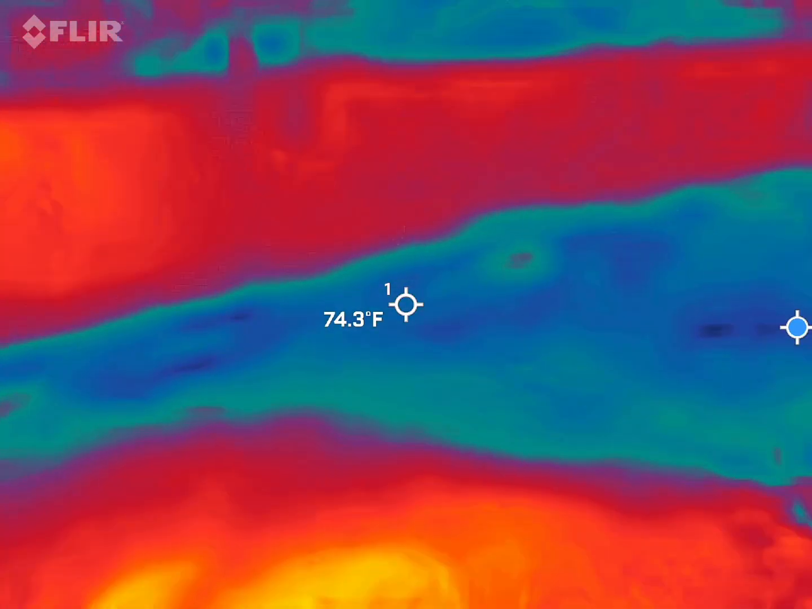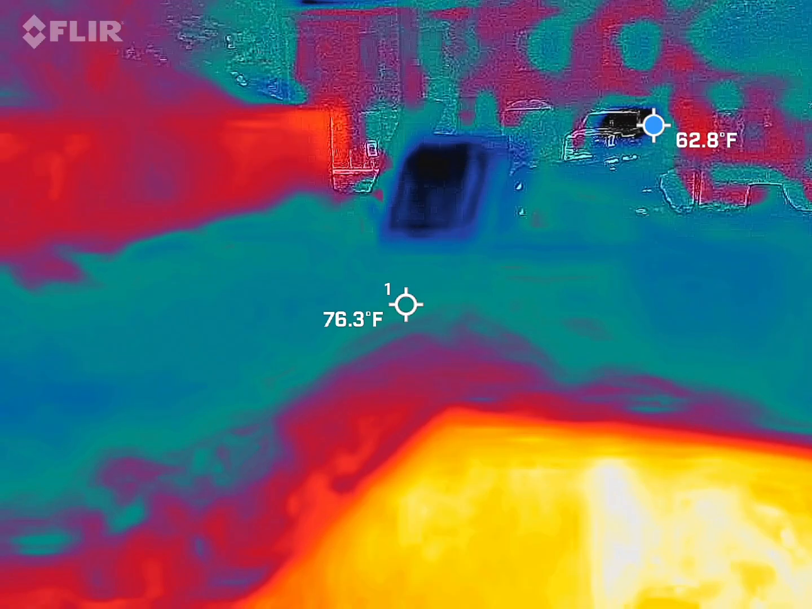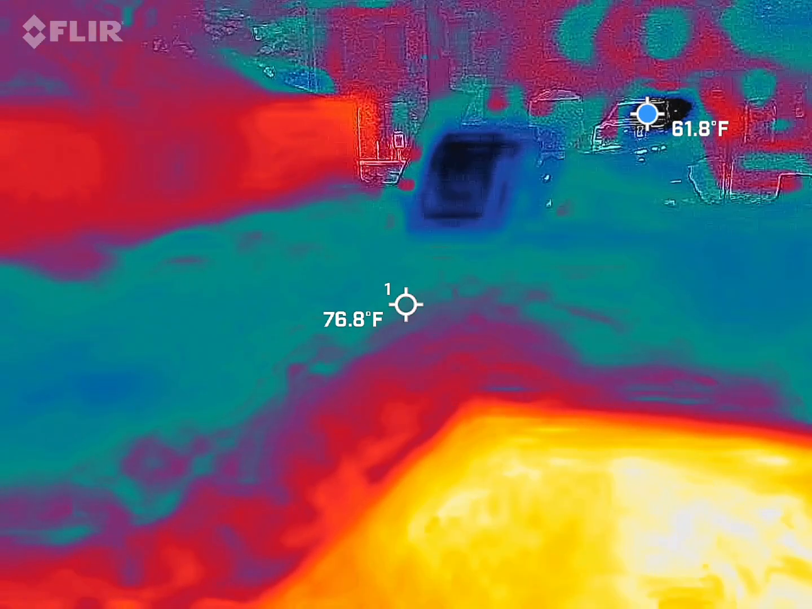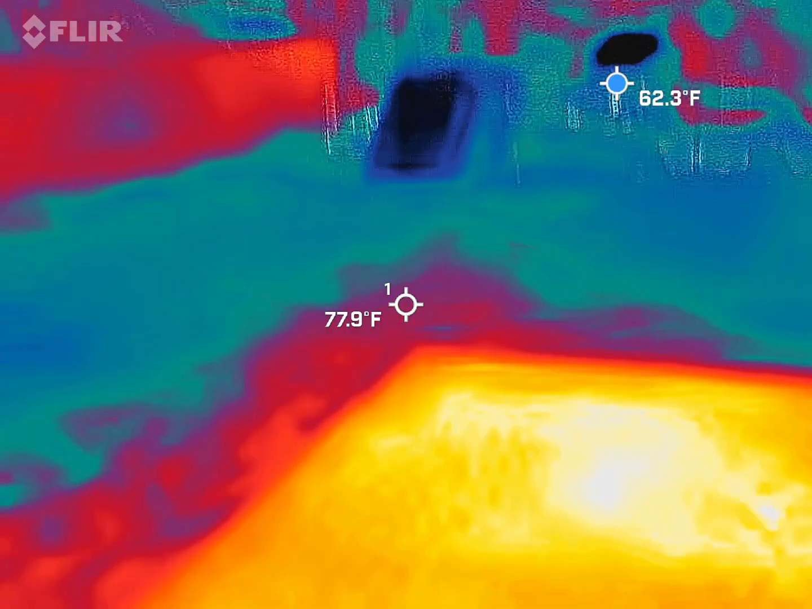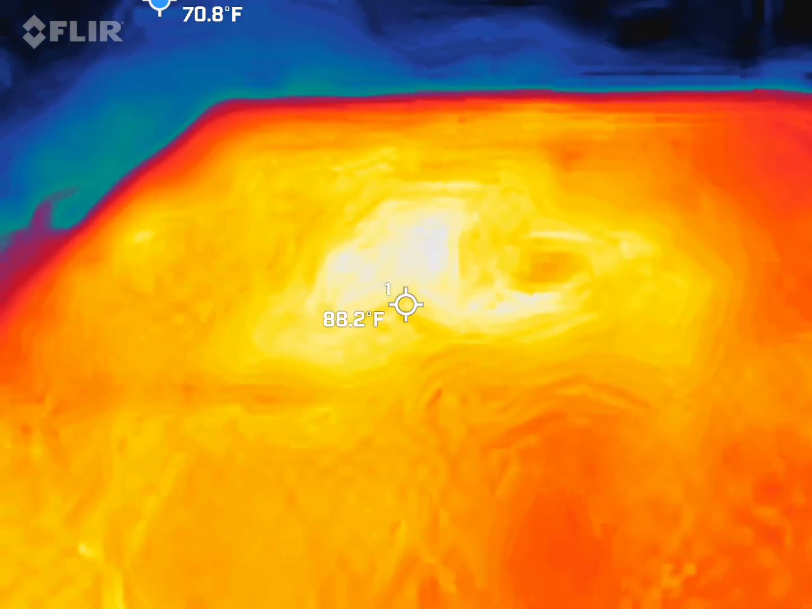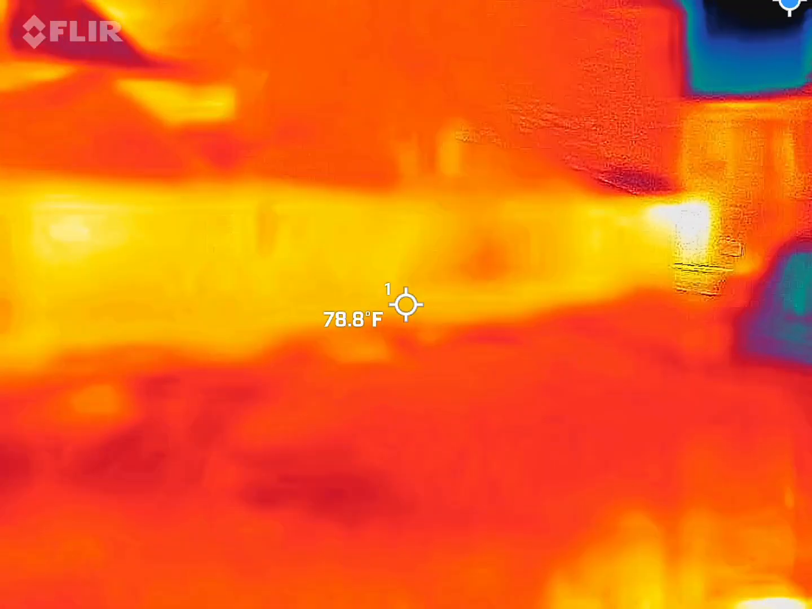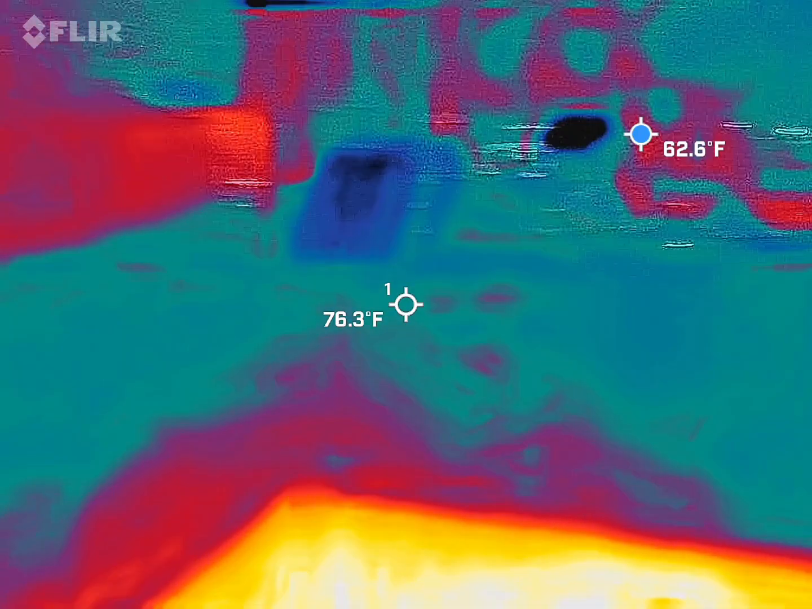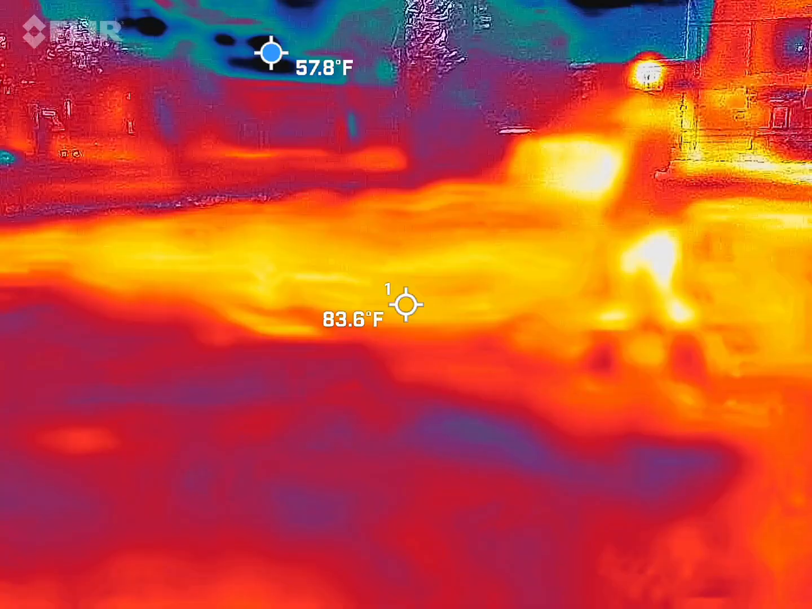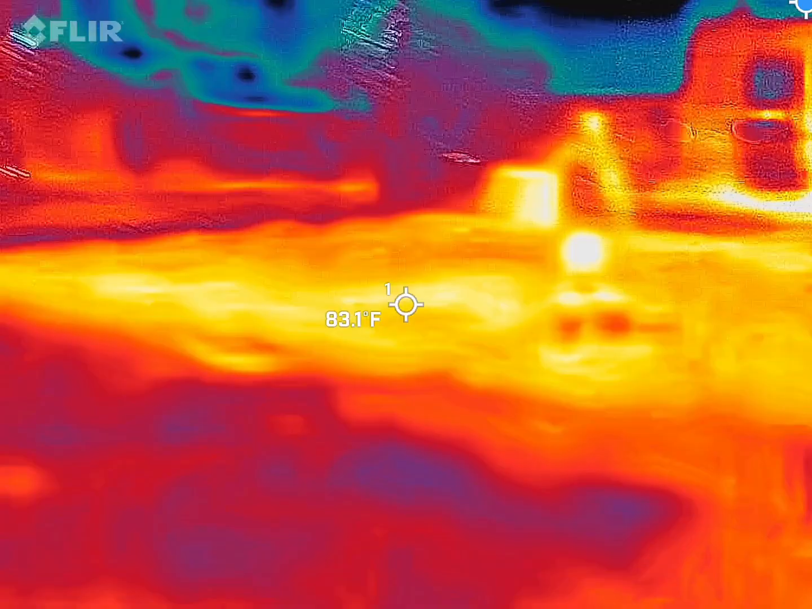Yeah, who's this dark thing? Who's this? Cars in the back. Foreground, we have cardboards. Nothing here. Nope. Solid dress. That's too warm.